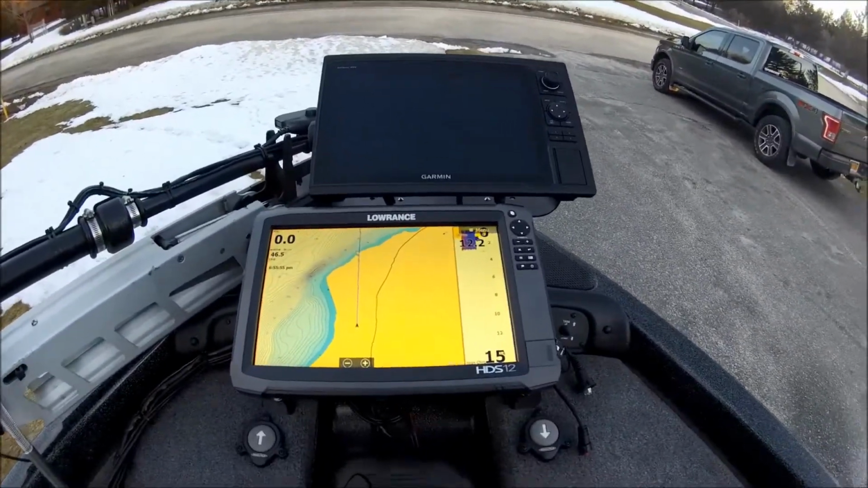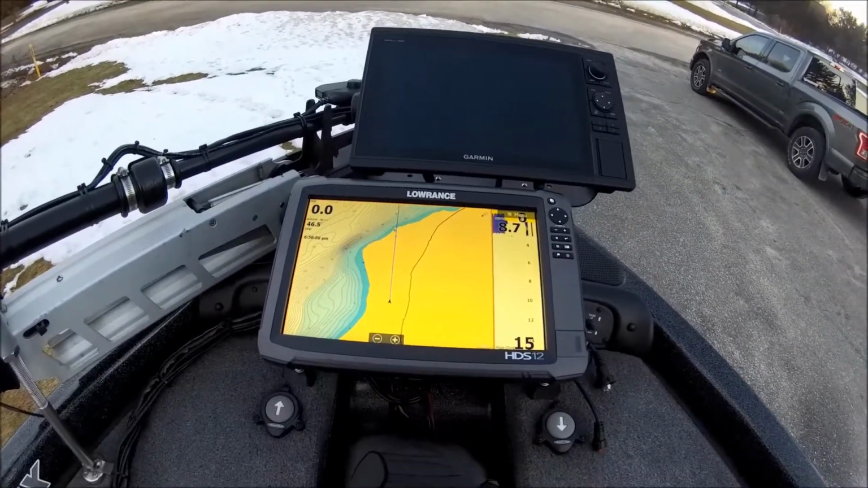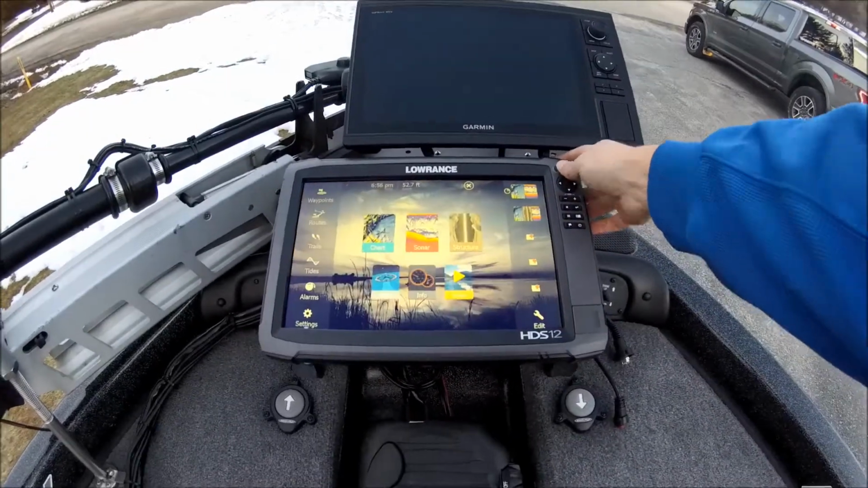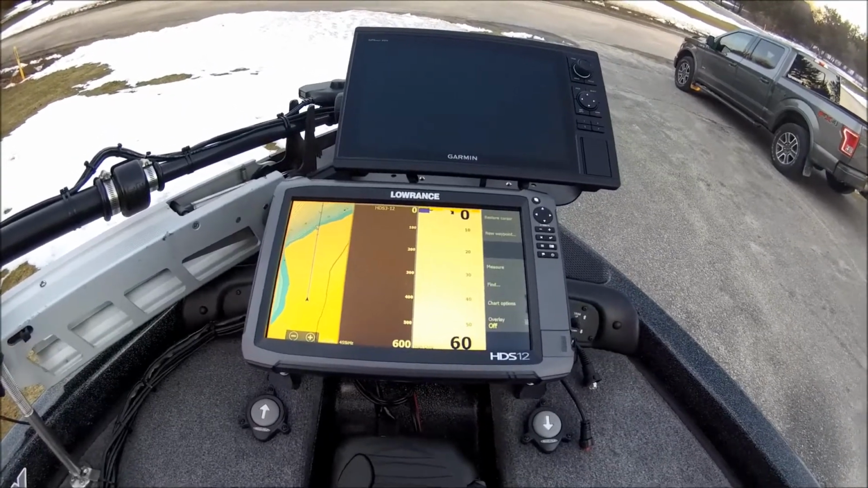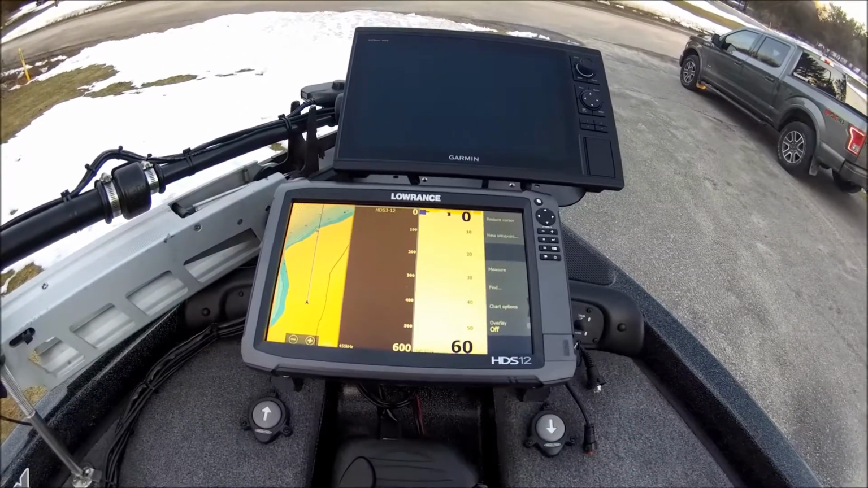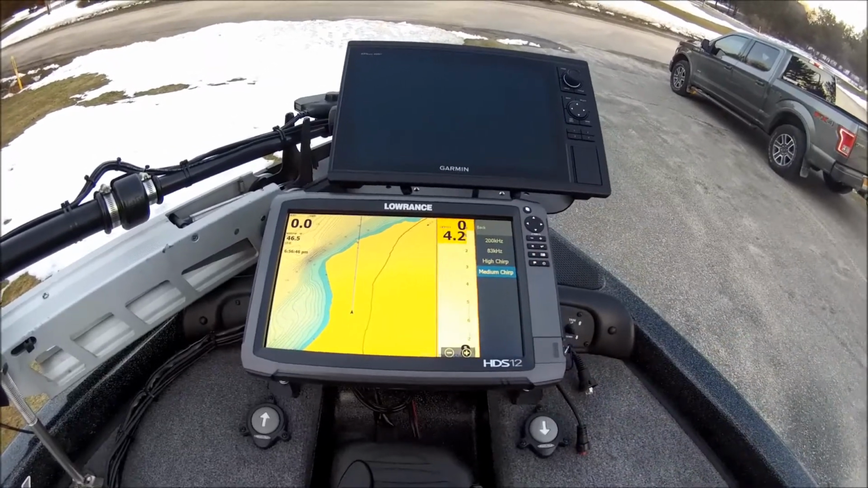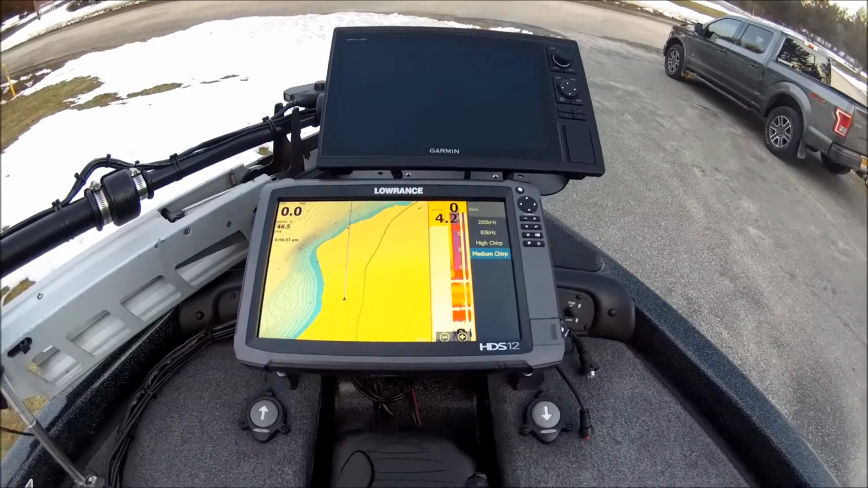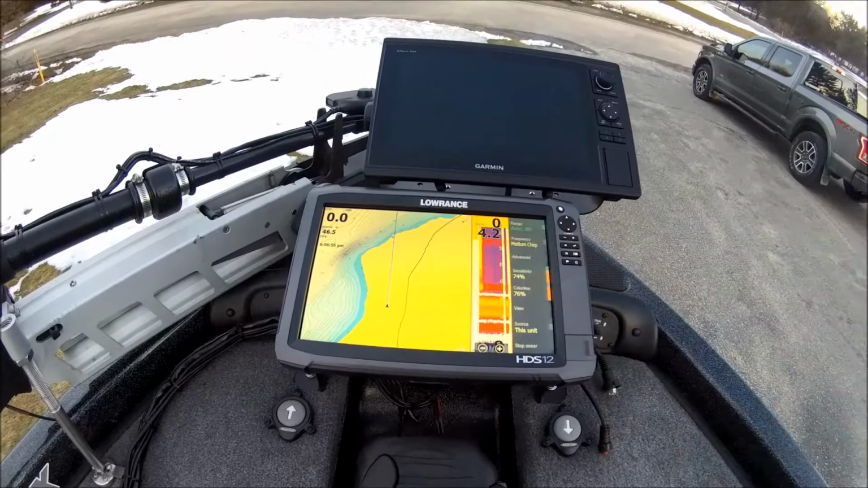My graph up here, I like to keep it simple. I run just a big map with a little bit of sonar on it. Every once in a while I might run this page, which is map downscan from the rear of the boat, along with 2D sonar off the front of the boat. Up here on the front, I've got my frequency set for high chirp. I'm pretty sure if you set it for medium chirp up here on the front, you won't have any crosstalk between the other units on the back if you do not put it in standby mode.